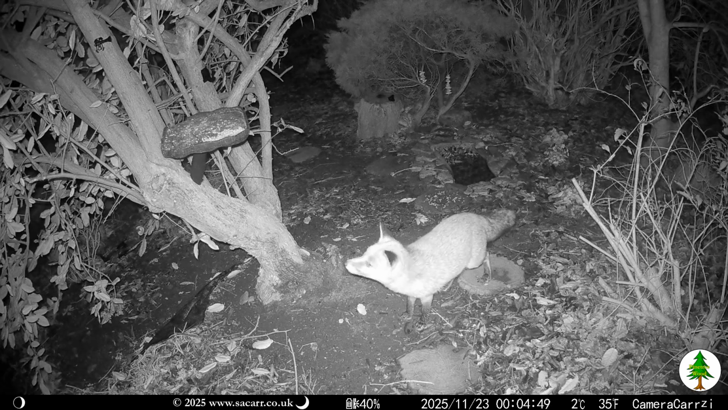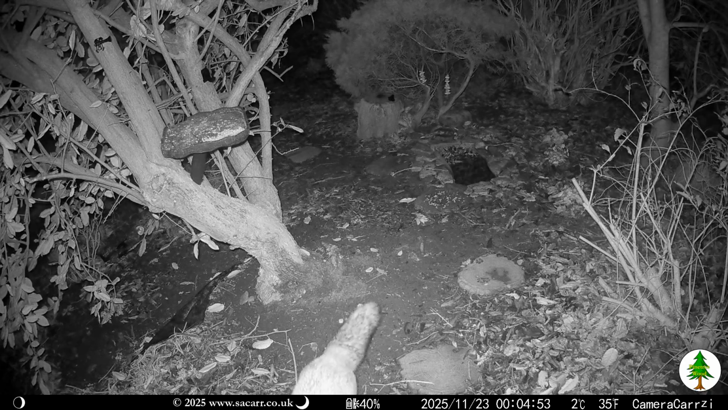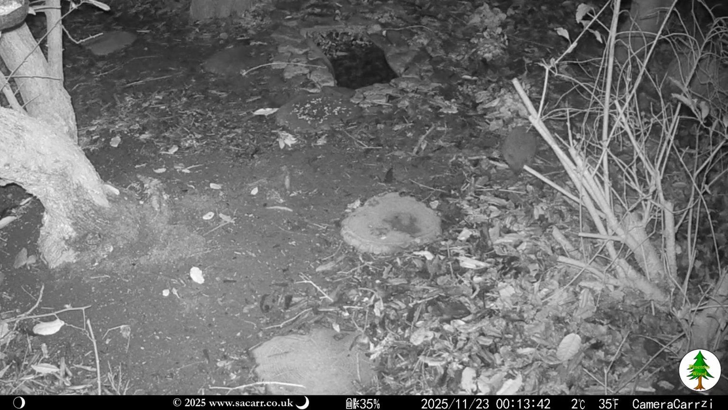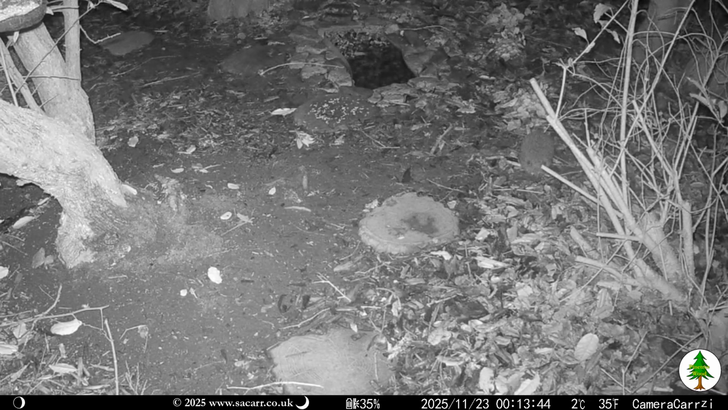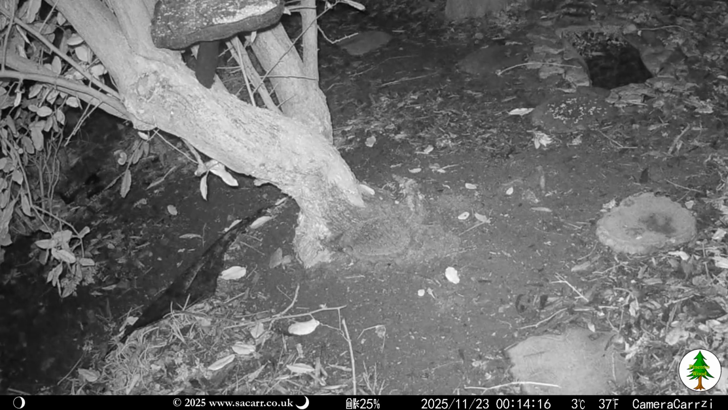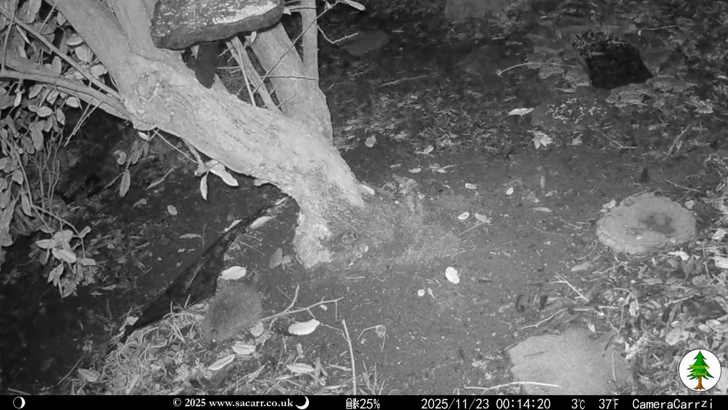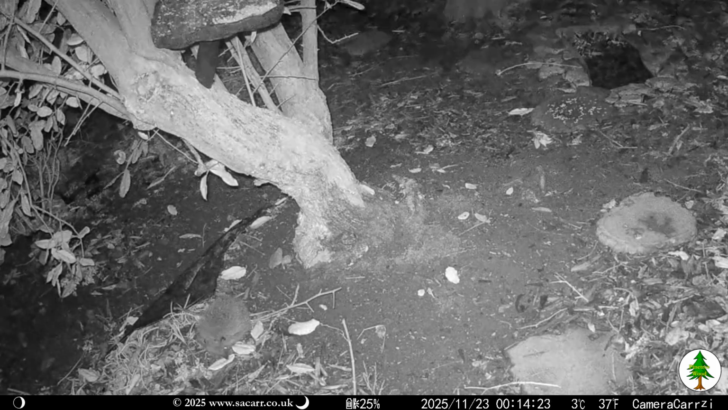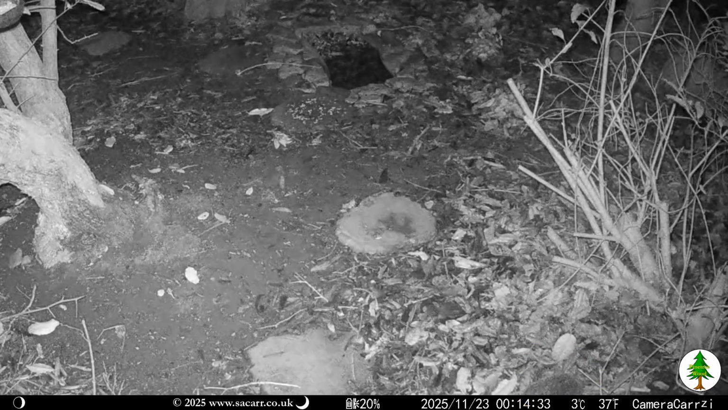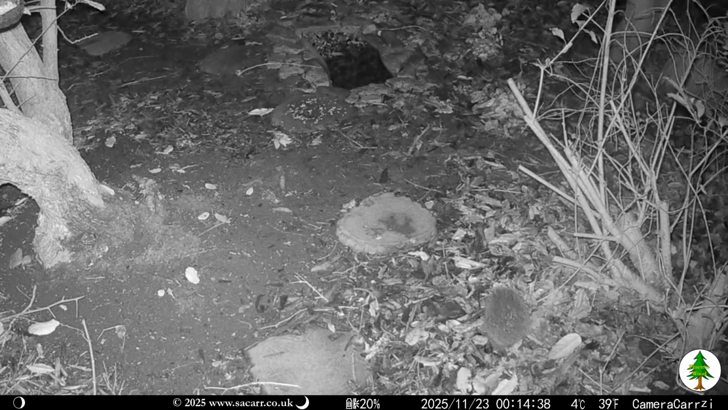A few minutes into the 23rd, the fox appeared, seemingly able to smell the birdseed on the table. Just 10 minutes later, the hedgehog was back again for another search around the tree. I've seen slugs caught on camera, so I'm guessing the hedgehog searches the woodland floor for slugs. It does wander around, seemingly aimlessly, covering the same areas over and over, but must be following its nose.